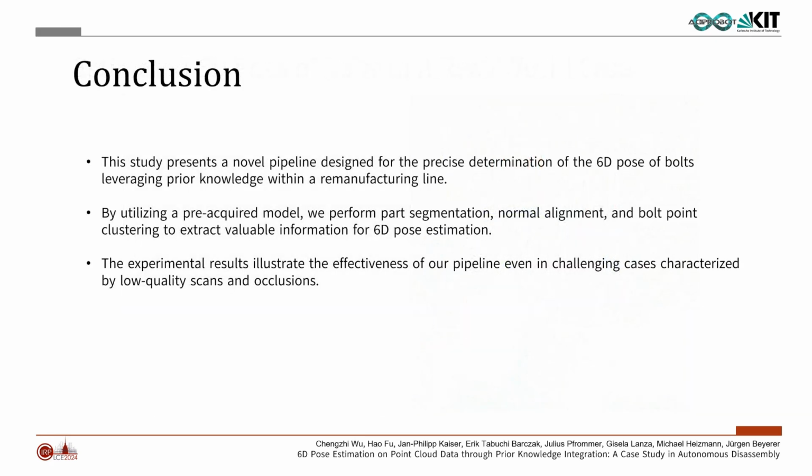In conclusion, this study presents a novel pipeline designed for bolt 6D pose estimation by utilizing a pre-acquired model, part segmentation, normal alignment, and bolt point clustering to extract valuable information for 6D pose estimation. The experimental results illustrate the effectiveness of our pipeline even in challenging cases characterized by low-quality scans and occlusions.